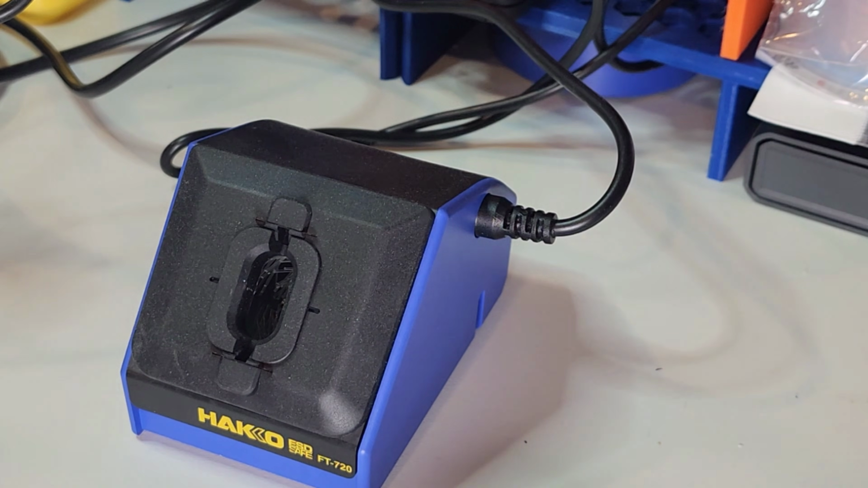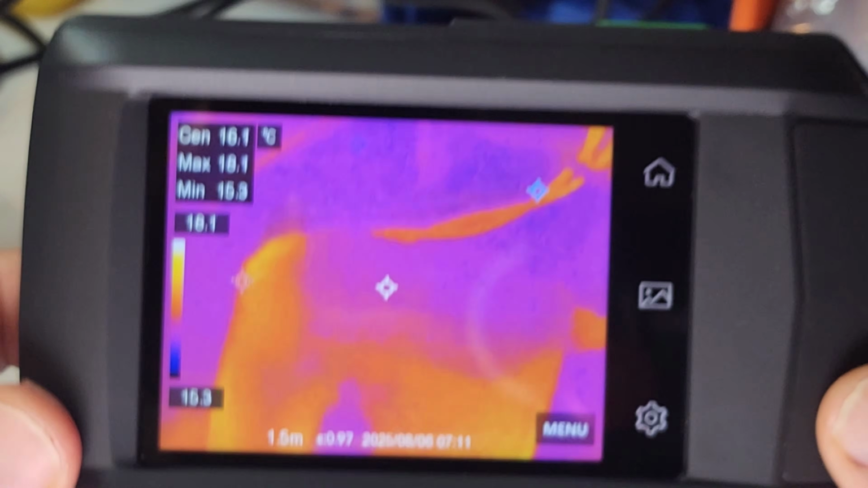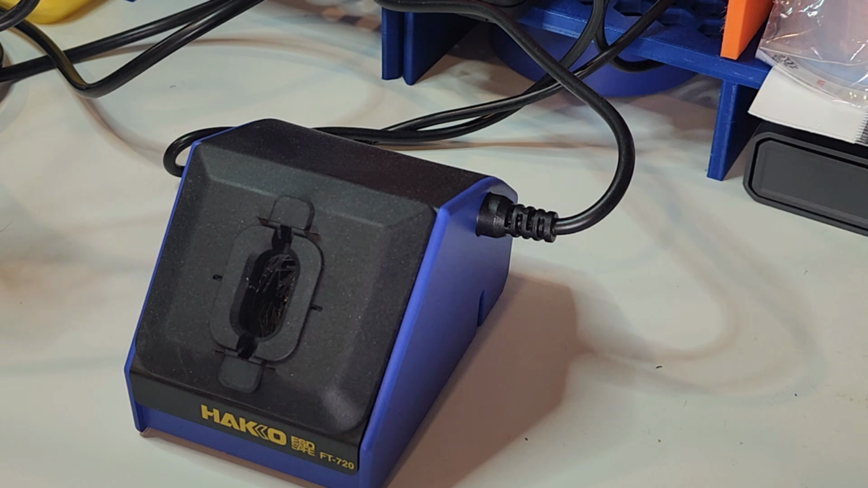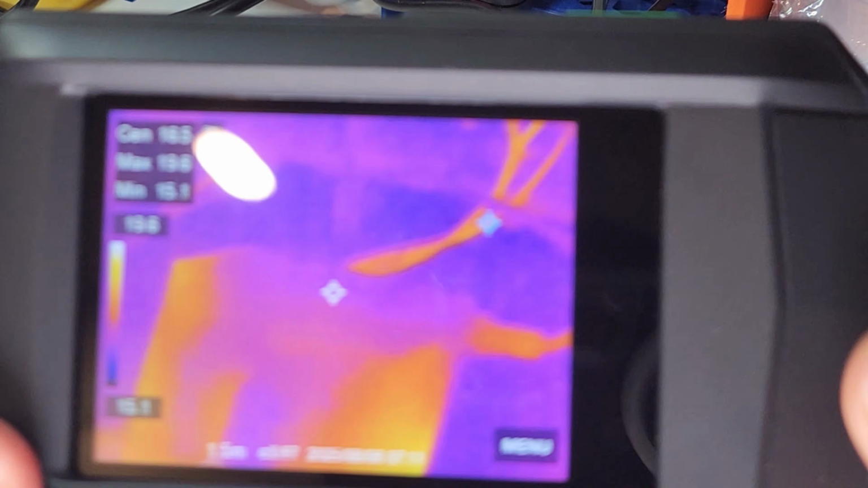I want to know. Well, guess what? We're going to turn on that thermal camera and we're going to find out, is this thing generating any heat? Just being on, not being used. All right, so let's get that thermal camera set up and running. And here we go. Looking at our little HIKMICRO tip cleaner.